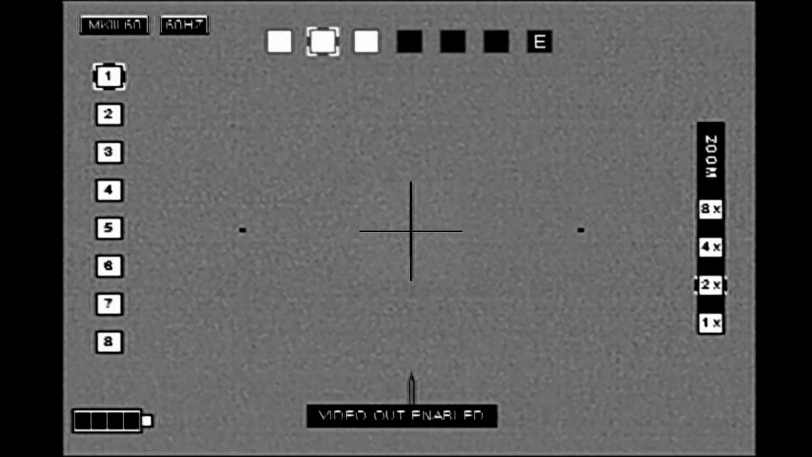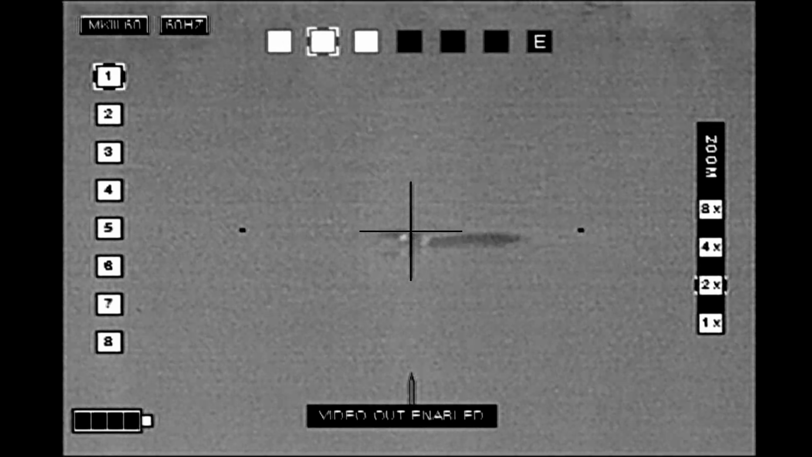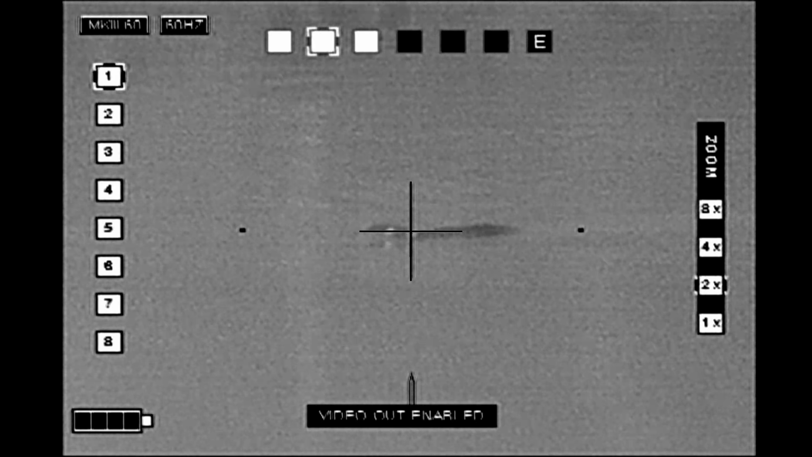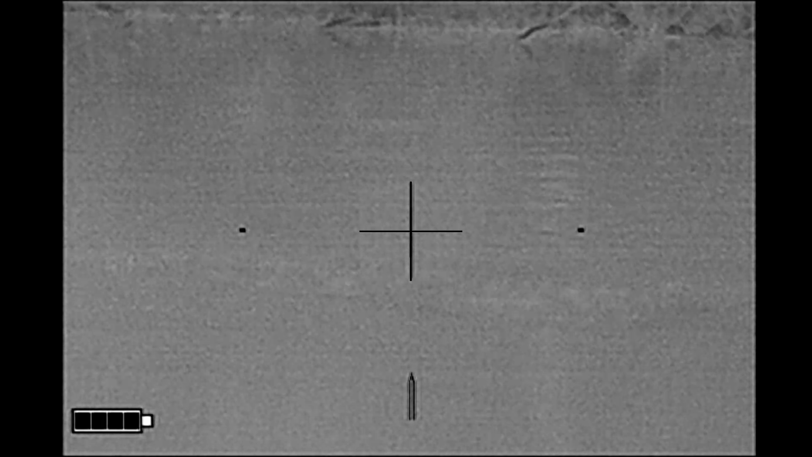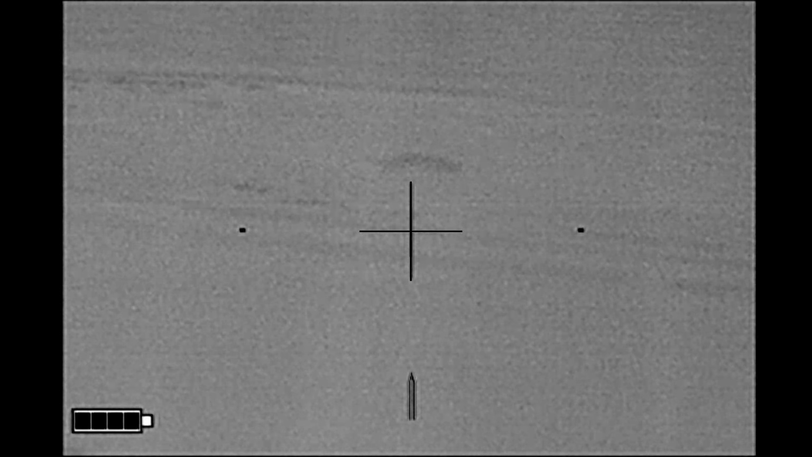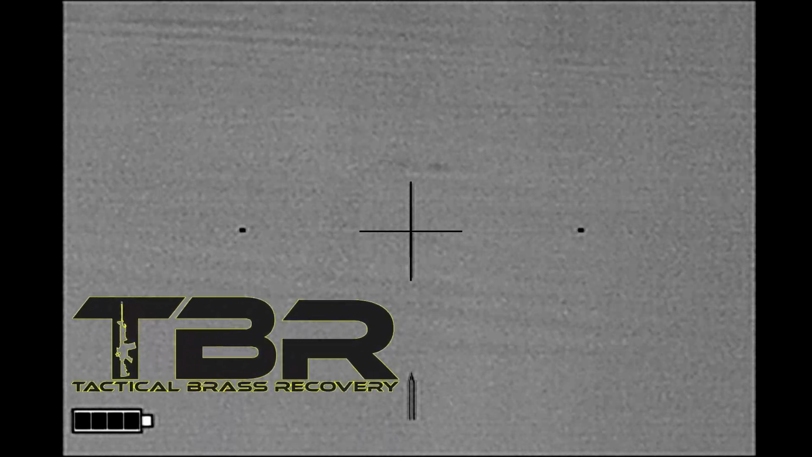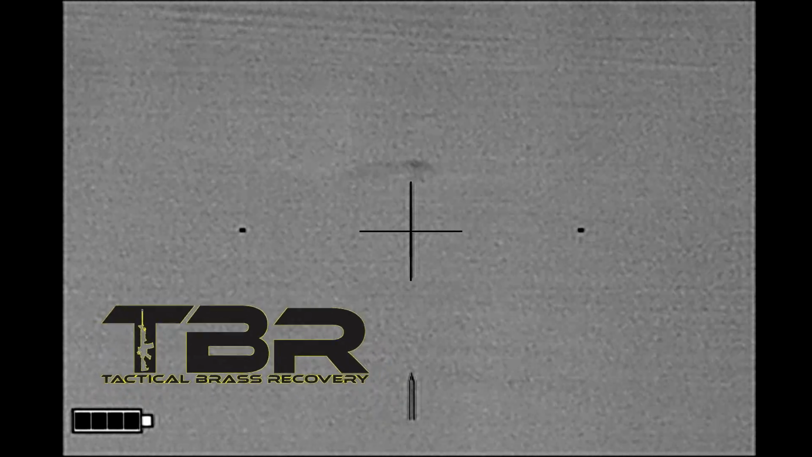After reviewing the ballistics of my first hunt, on this next beaver, it's still pretty close. I'm going to aim just slightly above it in order to make this shot. And I've got an immediate confirmation of a body right there. Brass Catcher by Tactical Brass Recovery.